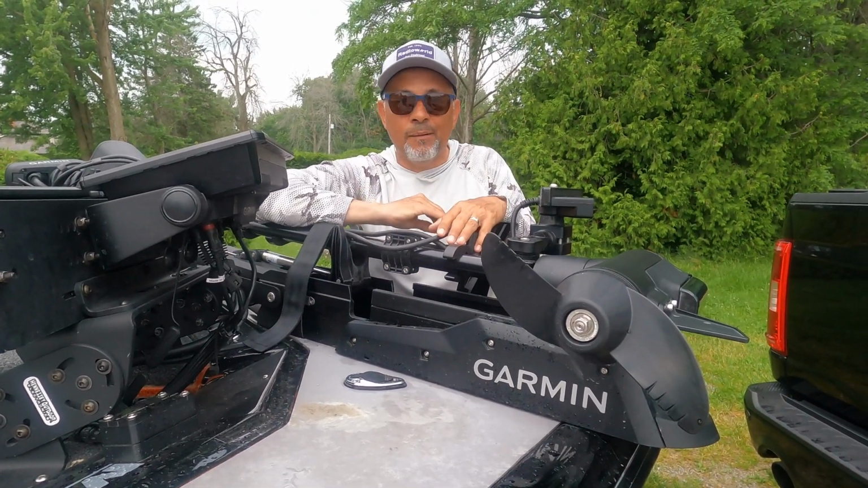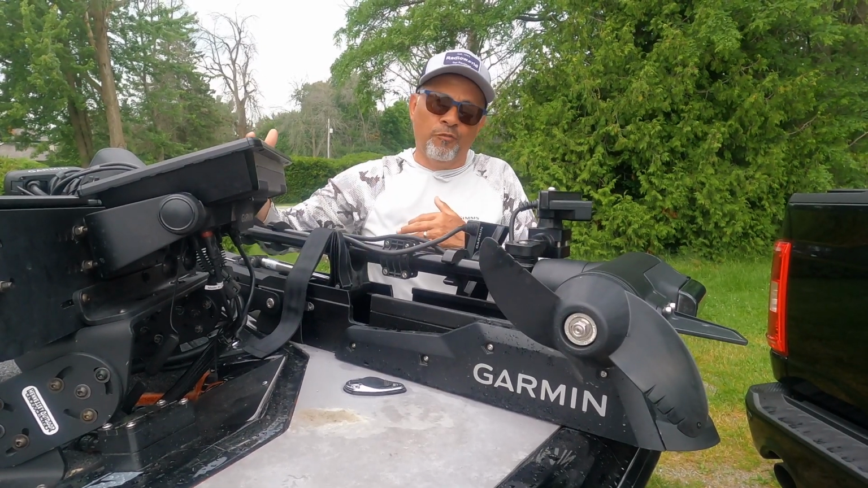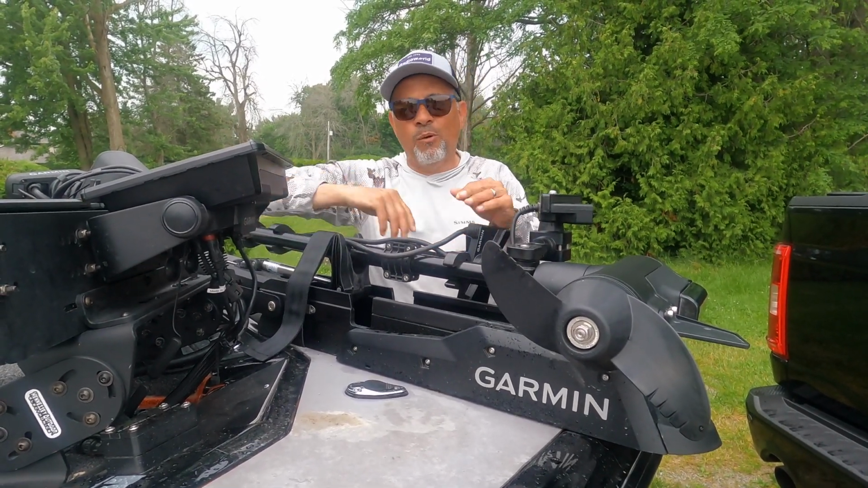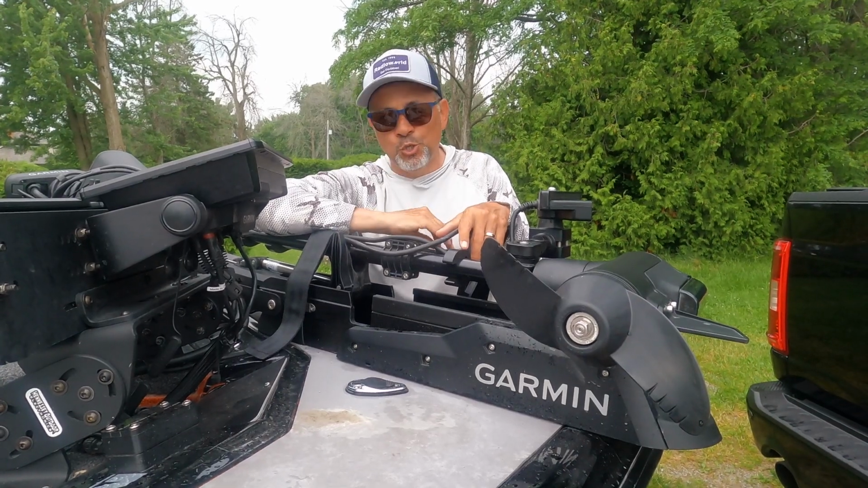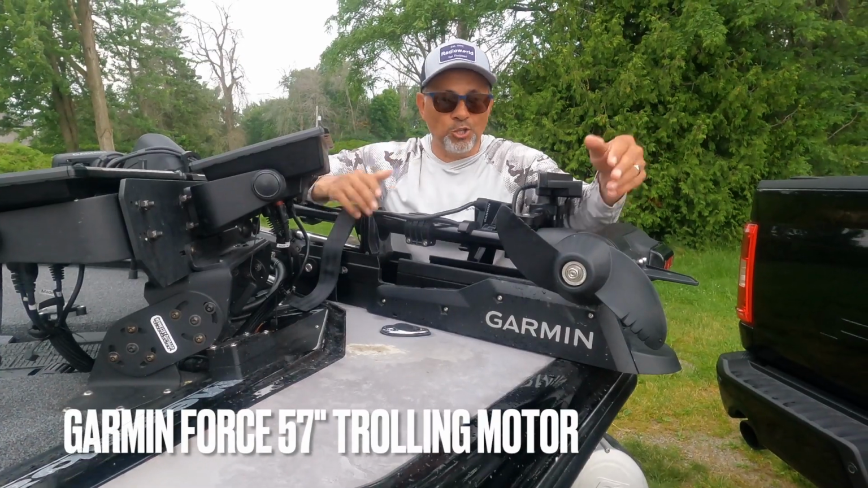It's set up for me in a way that it's going to make me very efficient on the water. I've already been on the water for 3-4 months, been able to play around with stuff, really get dialed in, and I'm super happy about what I have. So here we go. Let's start with the trolling motor.